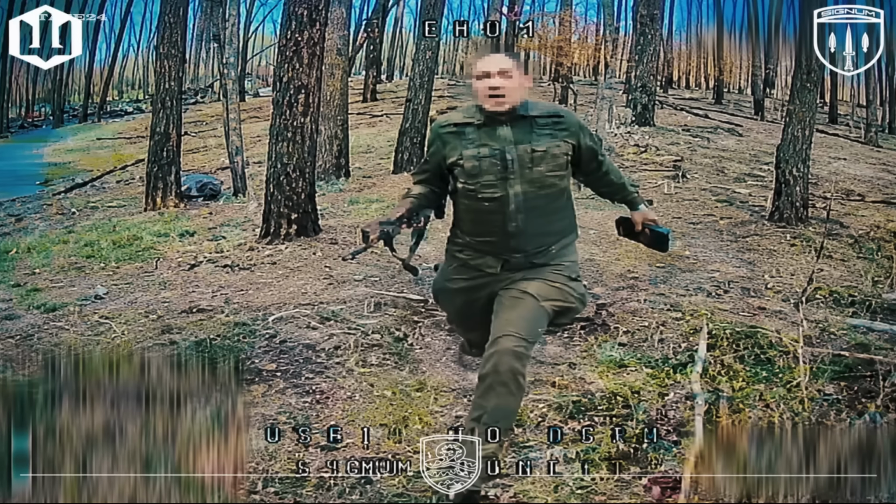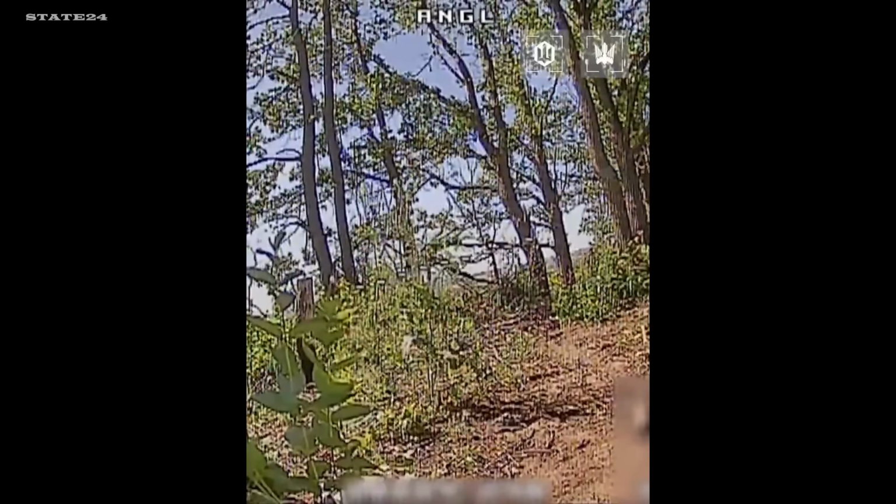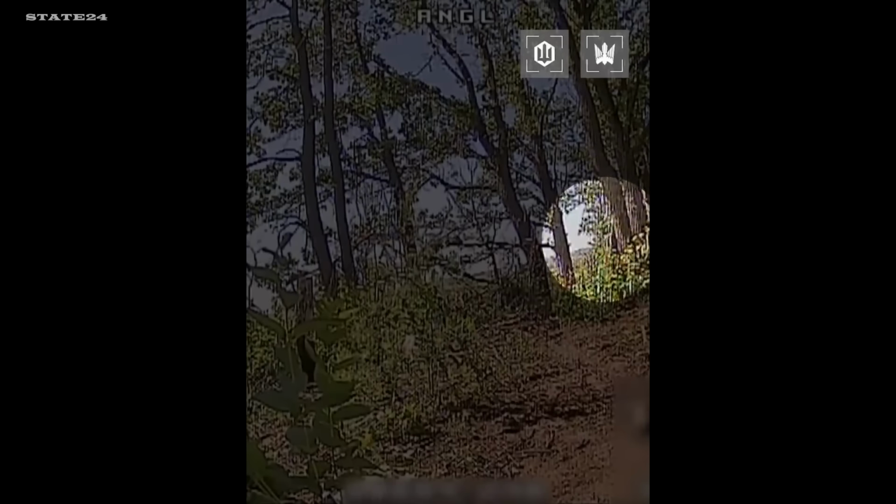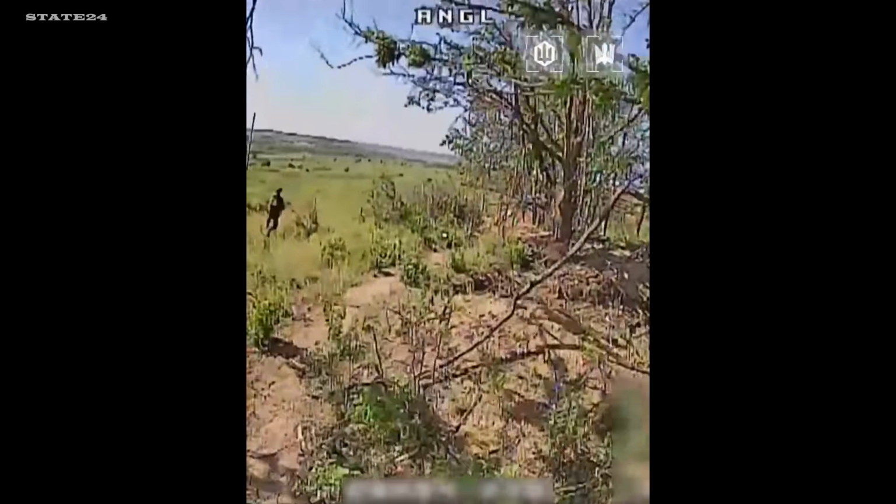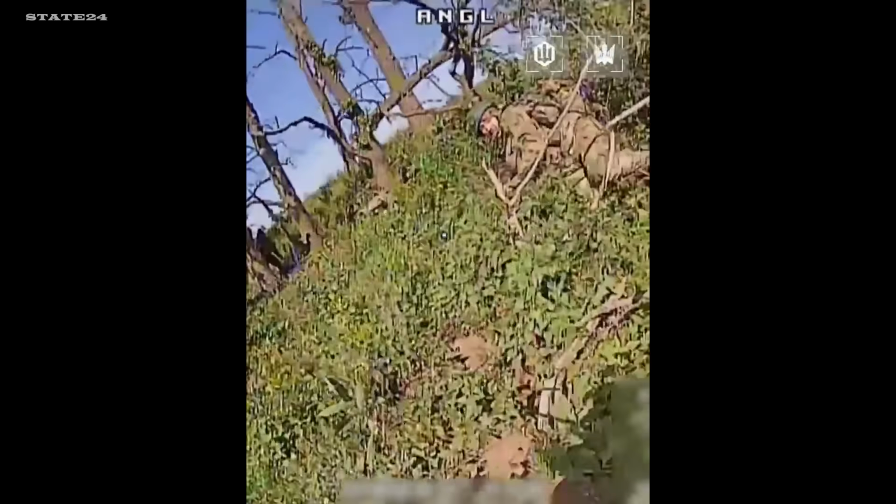But then something unexpected happened. A second drone appeared. While trying to escape one drone, he suddenly found himself facing another, leaving him with no way out. An ambush drone waiting on the ground. Magyar Birds operator watching a Russian soldier moving toward the tree line. The moment he gets close enough, the drone launches. He runs. The drone is faster. Placing ambush drones at the edge of tree lines has become one of the most effective tactics on this front. Soldiers instinctively move toward forest cover, and that instinct is exactly what the operators are counting on.